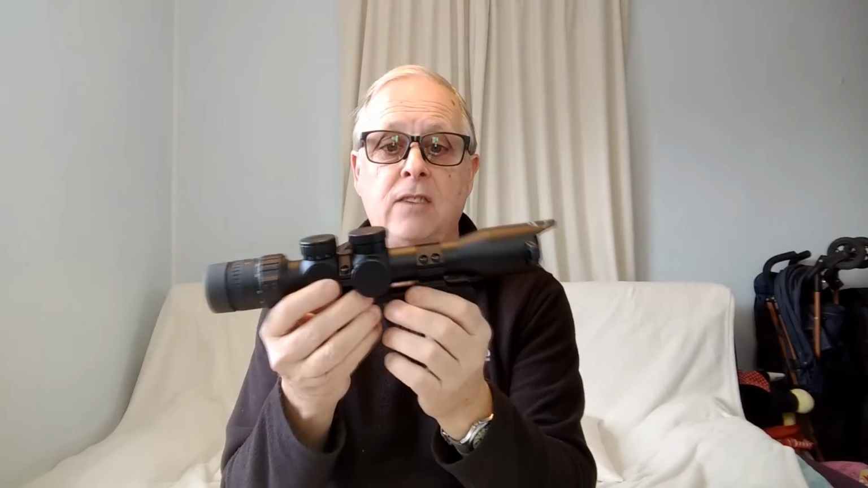Now, to put that into perspective, my MTC Connect, oh yeah, that was with the mount and the battery. To put that into perspective, my MTC Connect scope with a similar Picatinny mount comes in at 713 grams, which is 1.6 pounds.